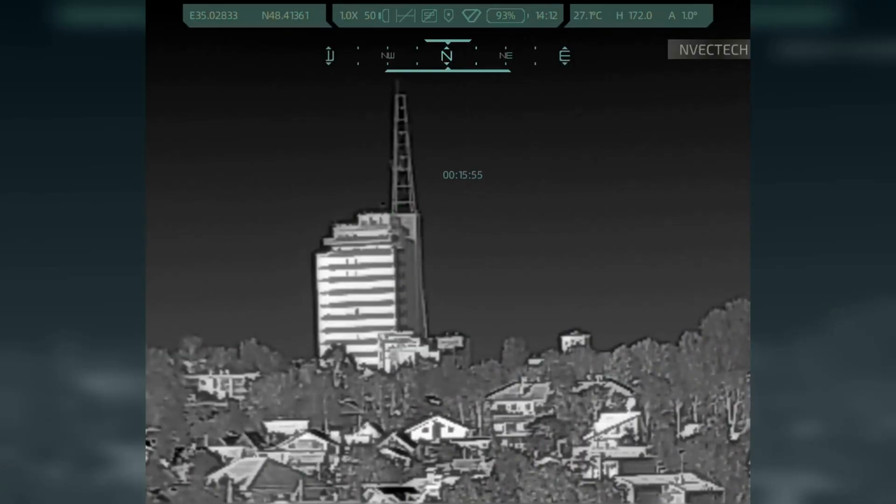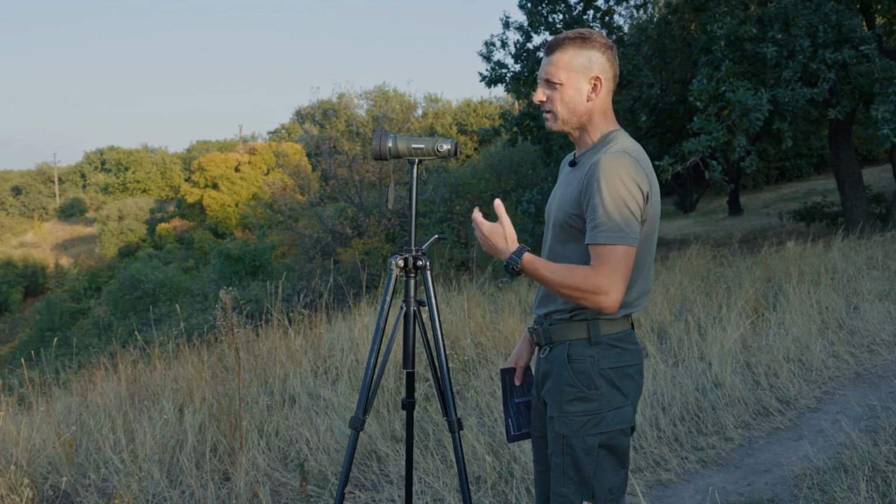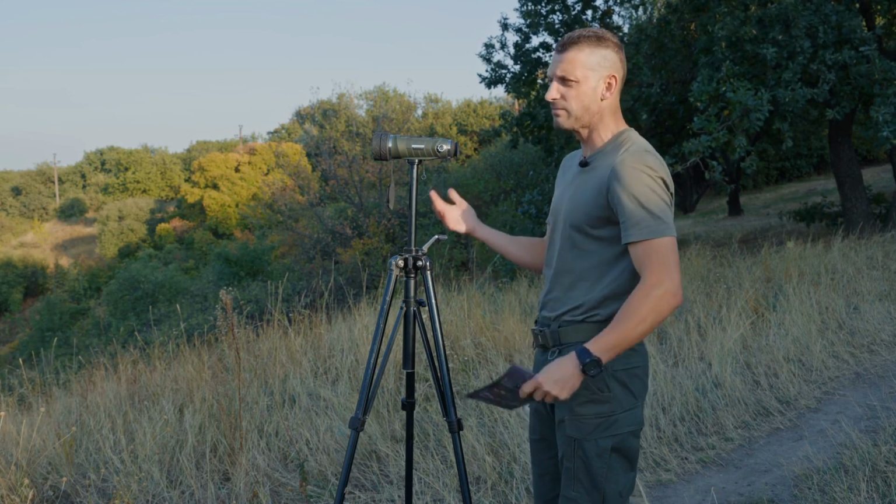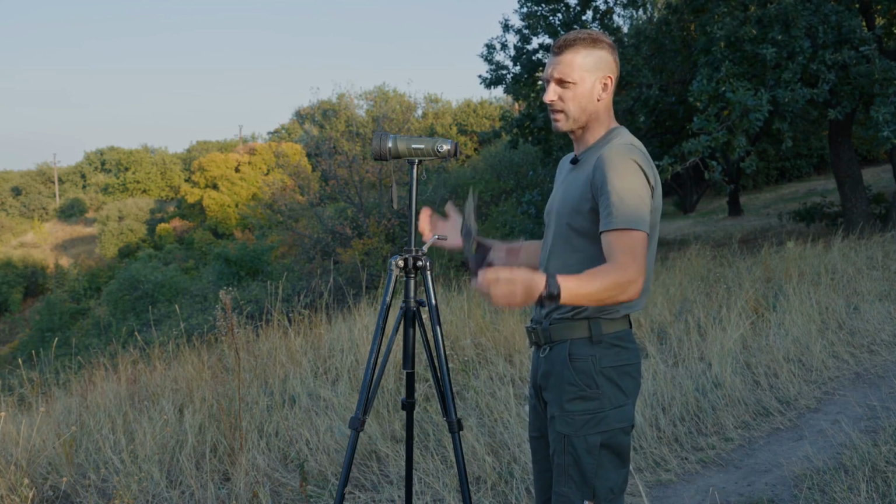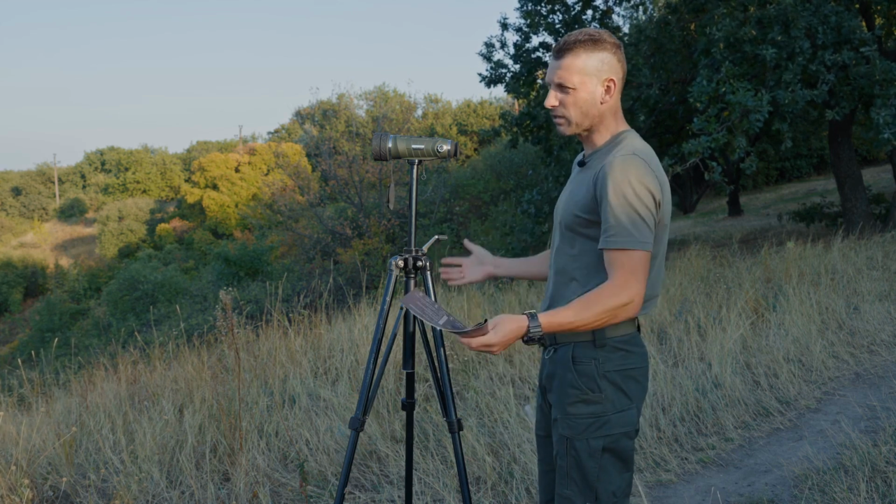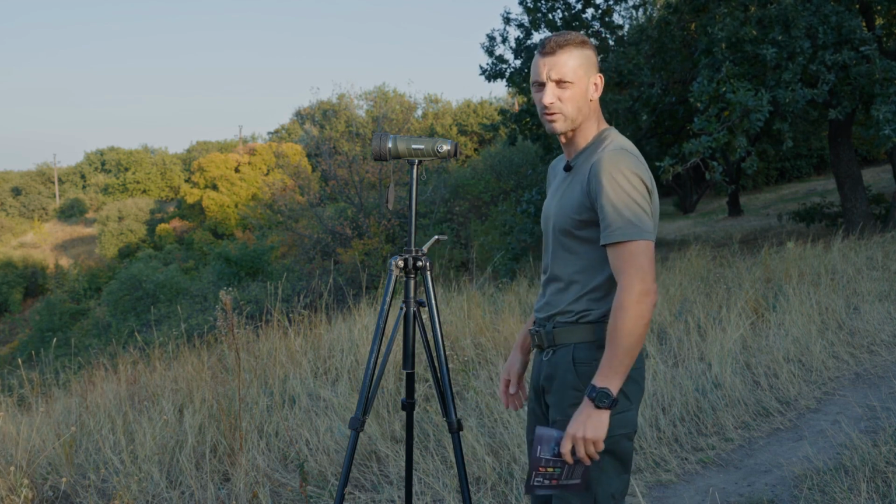The next image shows 27.1 degrees Celsius. Well, you already understood that, guessed it. This is a thermometer. That is, in our case, the thermal monocular is mounted on a tripod. It has no contact with heat, anything hot, or hands. It shows the temperature in the external environment. In fact, it is approximately 27 degrees Celsius.